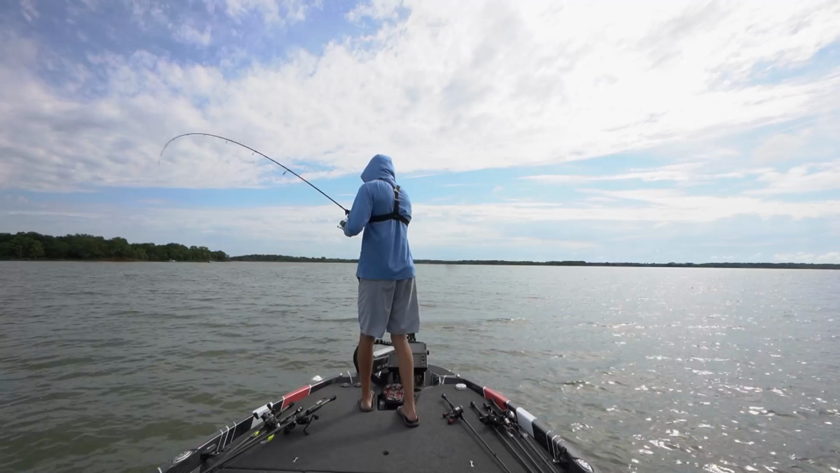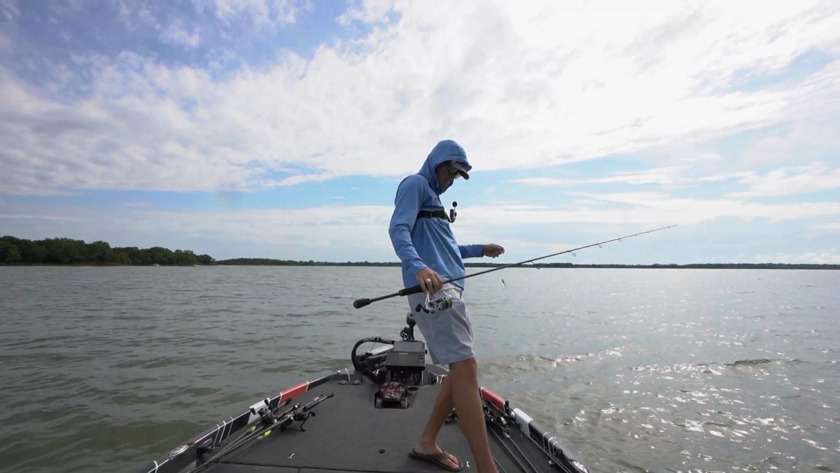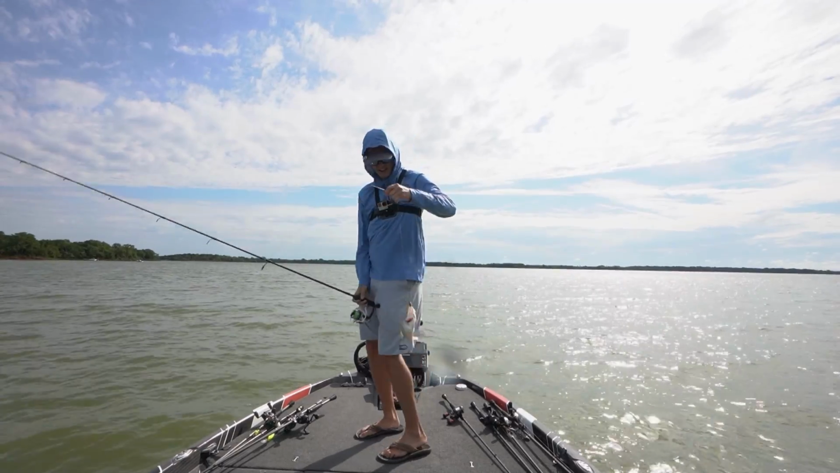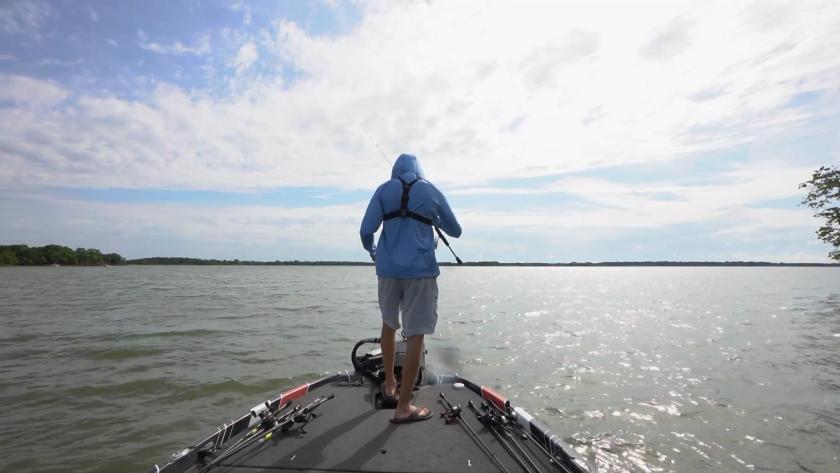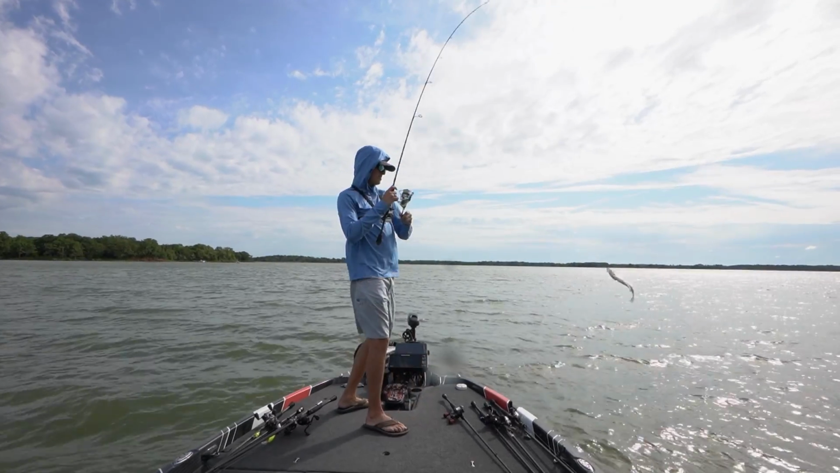There's one. Got him, little guy. What? He let himself go, how nice. There's one. Another little guy. Man, they're really good at letting themselves go. That is awesome. Oh my gosh, holy cow. That one came out of nowhere and smacked it.